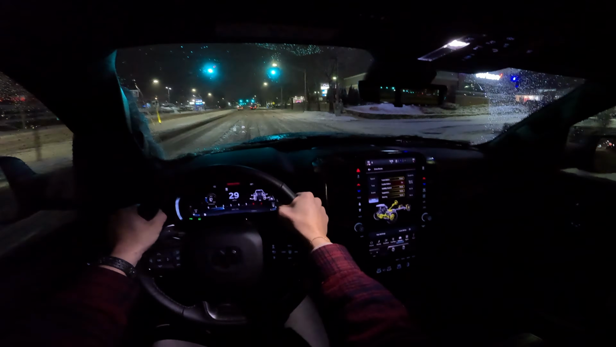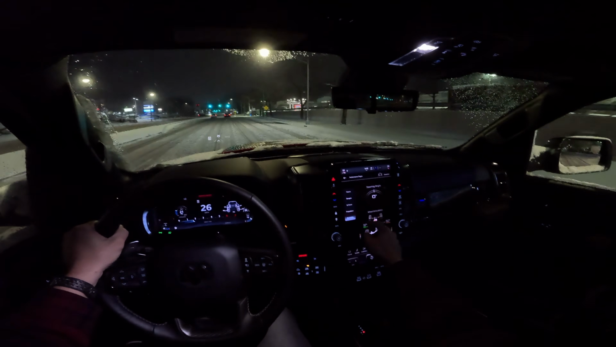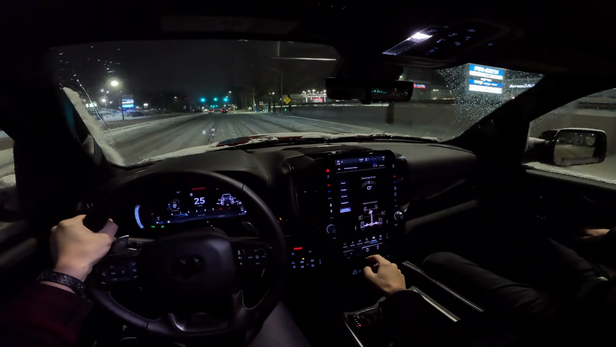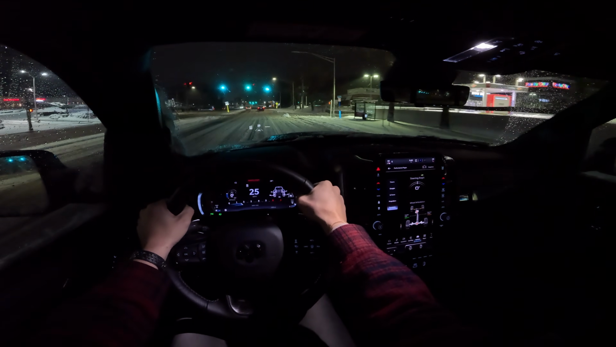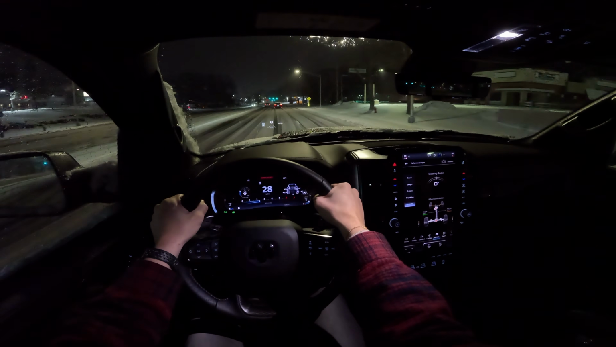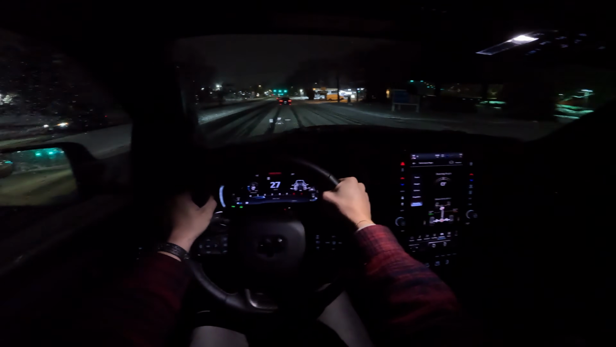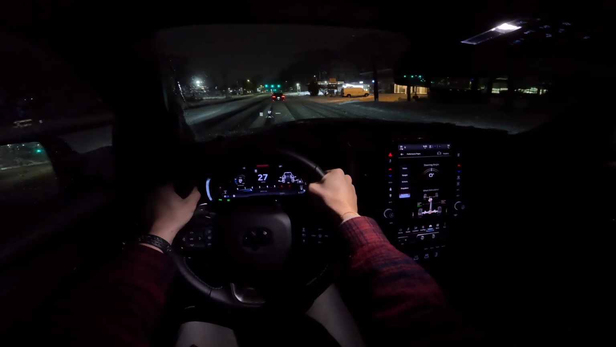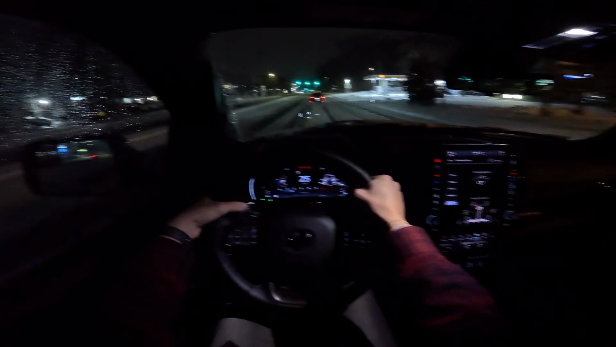We have some screens in here. We can kind of see what's going on. We're in 4 high. Rear axle locker is unlocked for right now. Yeah, this thing just eats up the snow. You know, it's over 6,000 pounds and pretty wide as well. So you have a nice big wide surface area on the ground. So pretty easy to get in and around about over here, which is quite nice.